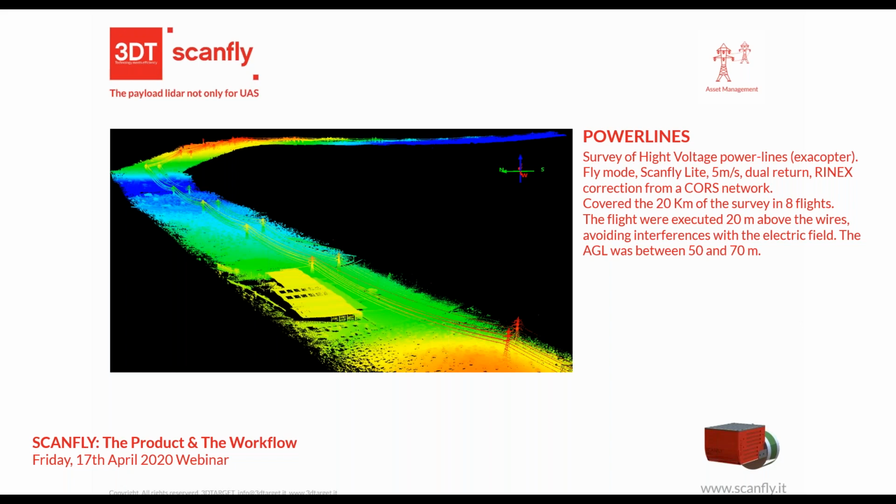high voltage power lines, fly mode. By drone using a hexacopter, so probably it's a DJI M600 Pro. It's Scanfly Light, 5 meters per second speed with dual return mode and RTK correction for a coarse network.